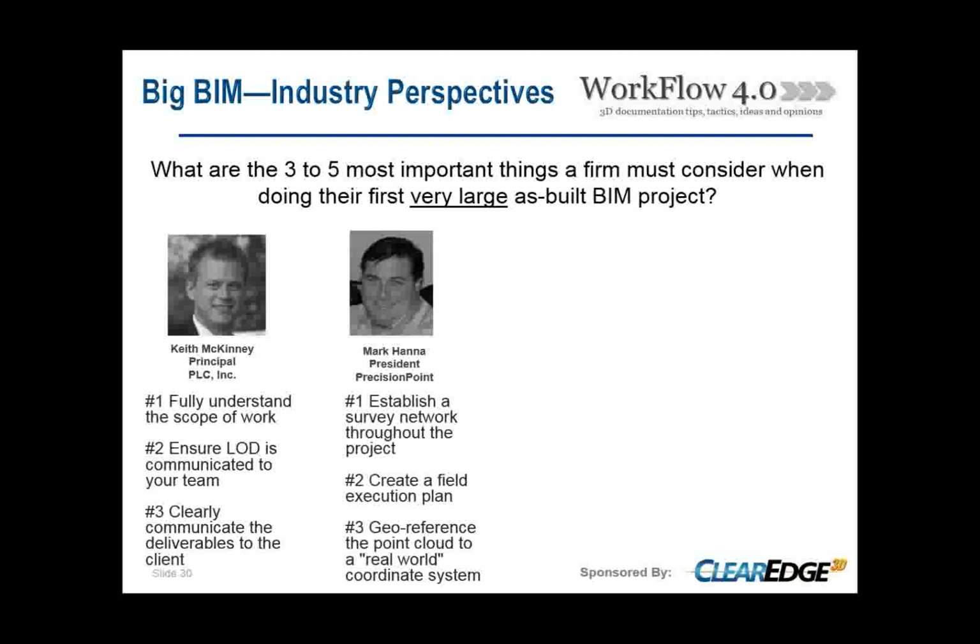Second up here are some points from Mark Hanna at Precision Point. Again, another thing with large projects is it's very critical to have an established grid of survey points, a survey network throughout the project. That's important for the coordinate system that you're going to be using.